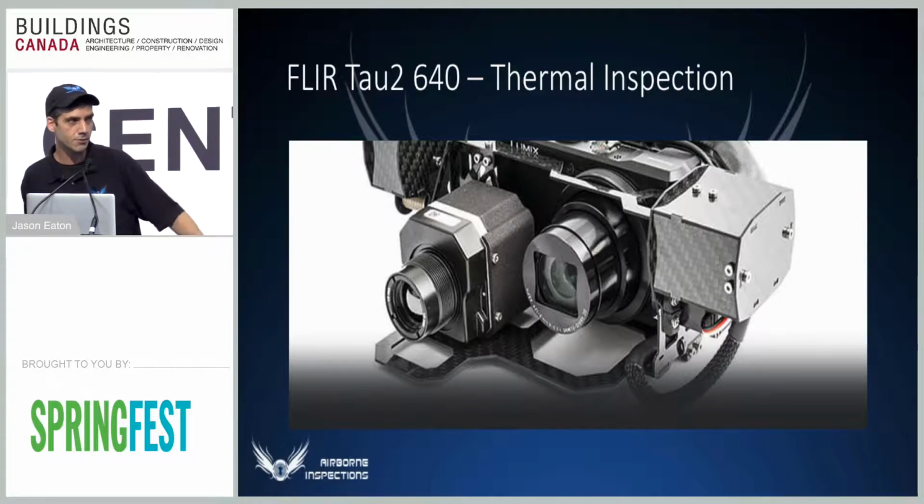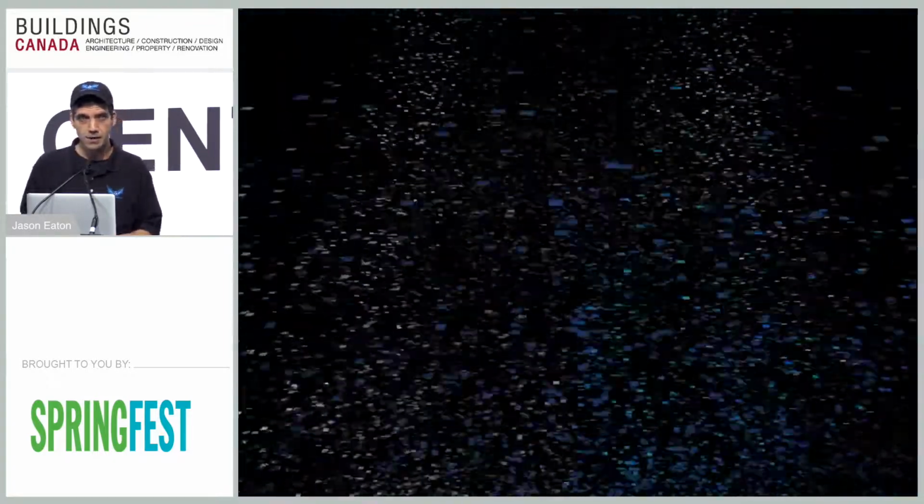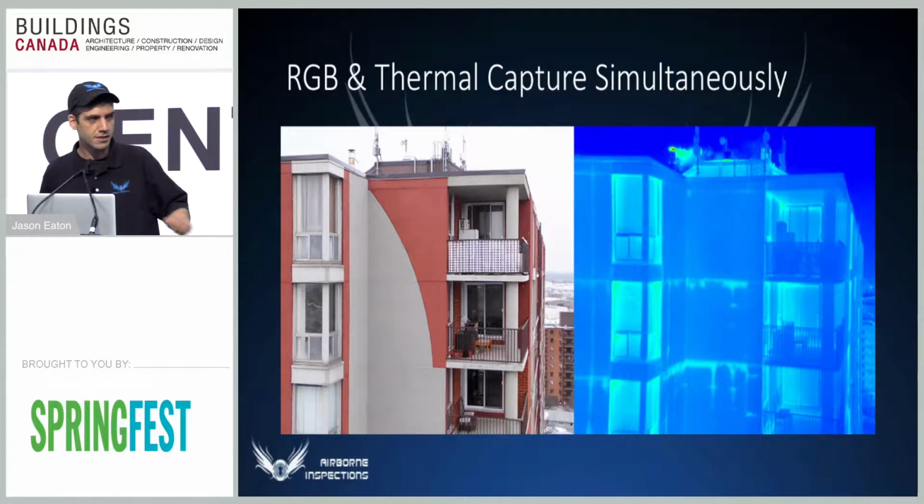If you look at this camera, you'll notice there are actually 2 cameras on board. The one to the left is the actual thermal camera, and the one to the right is a 12 megapixel full color camera. The reason we really like that is because simultaneously we can shoot thermal and RGB and give you both side by side for comparison in your end product. And it's just an amazing idea.